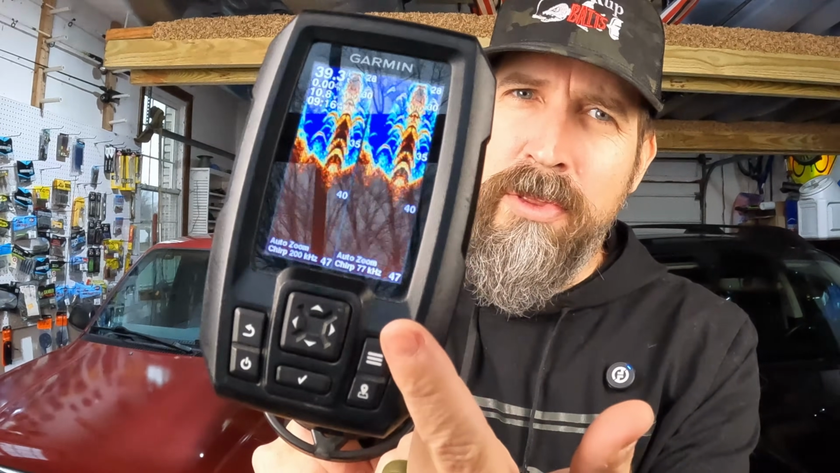Have you ever looked at your Garmin Striker 4 and seen the option for split frequency and thought to yourself, why in the world would I even use that and turn it on? Well, I'm going to make that stupid simple for you.